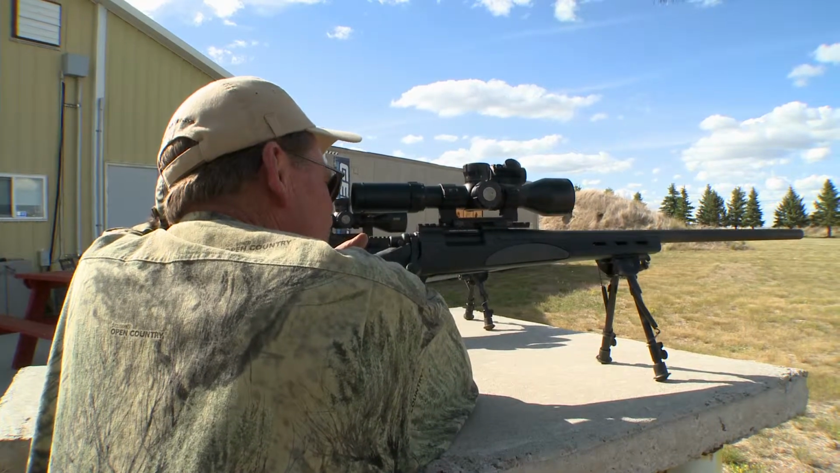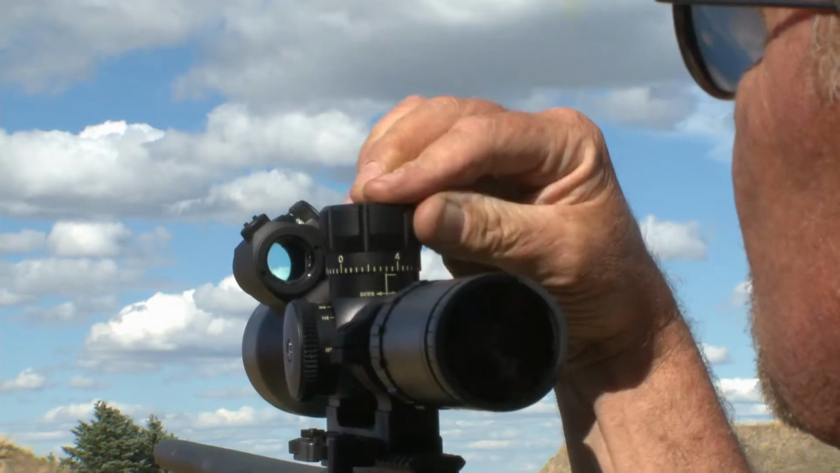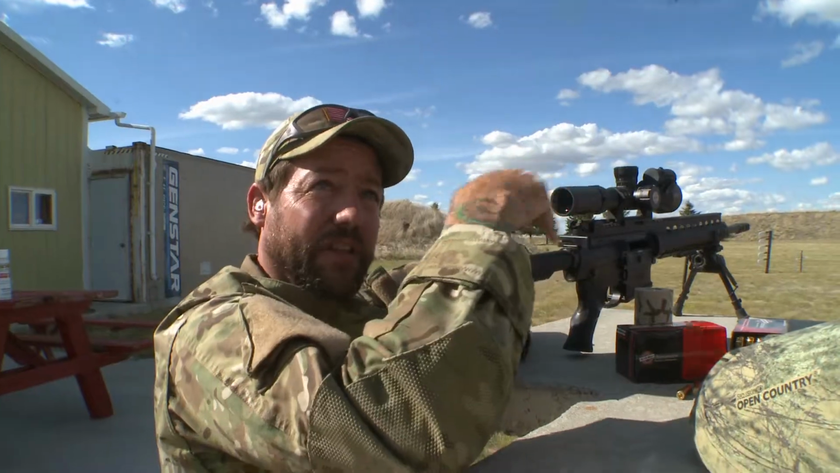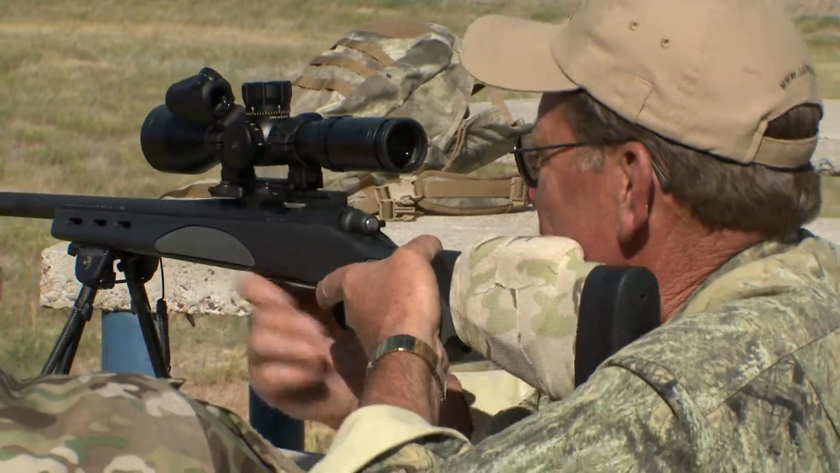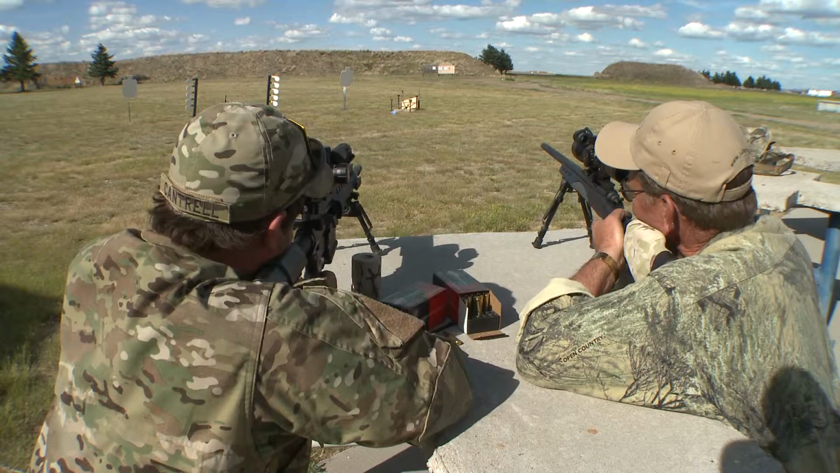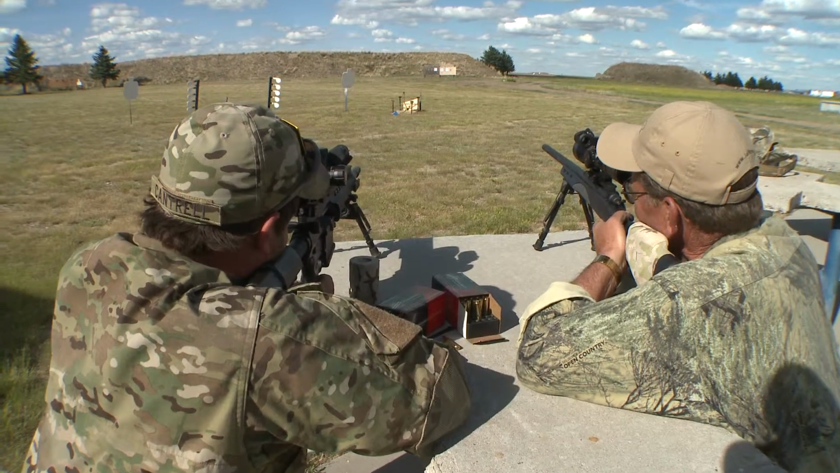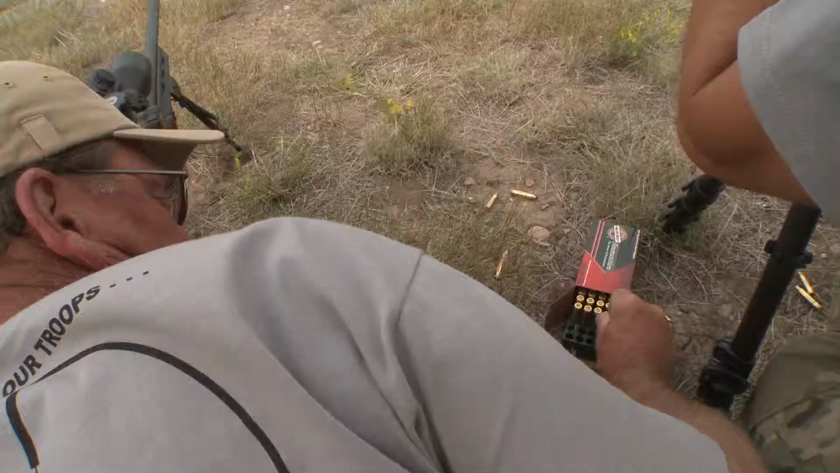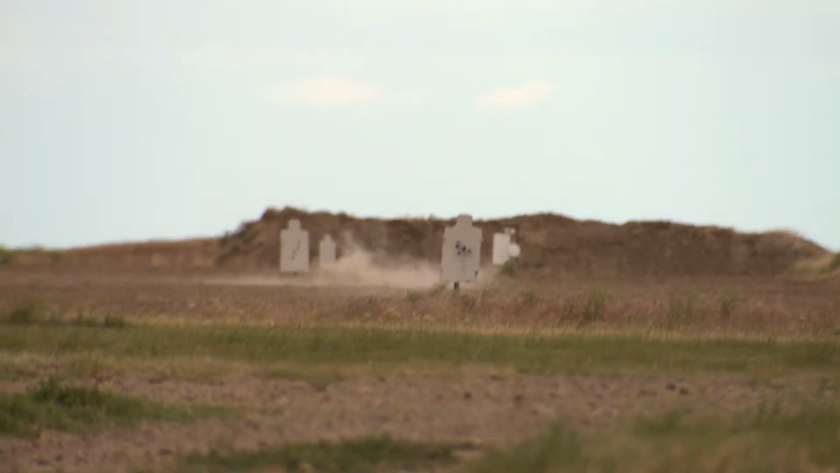So come down 0.3. The beauty of that Horus reticle is that all I did was measure down and left how many mils he was, and then you just reverse it, and that's what he's going to come up. That was dead center. Yeah, right on the money. Within 3 rounds, I was zeroed. Consistently after that, I was shooting up to 600 yards. Anything from 100, 200, 300, 500, 600 yards.